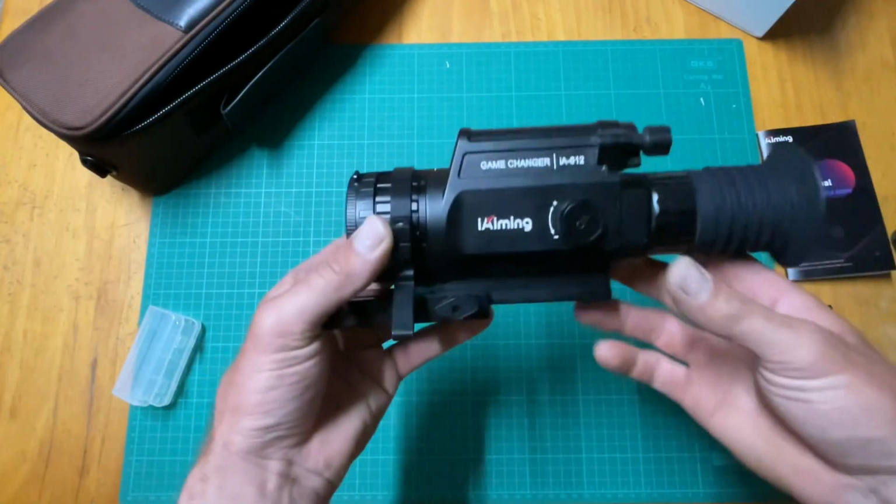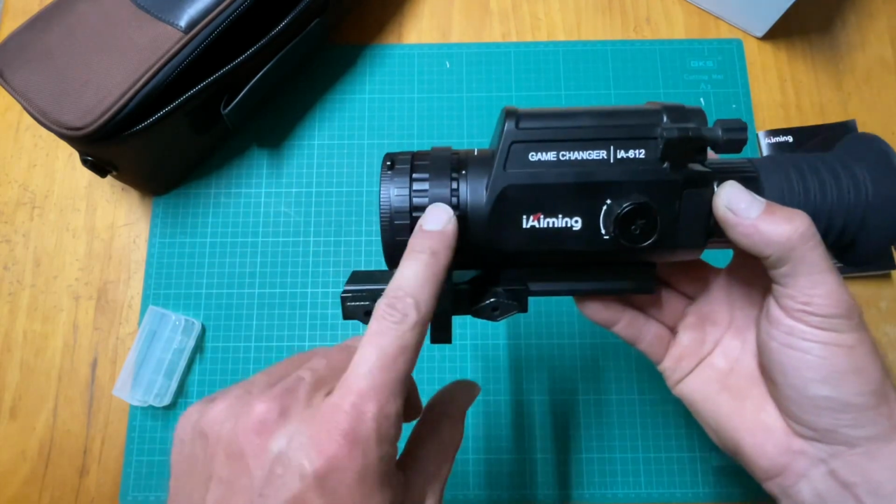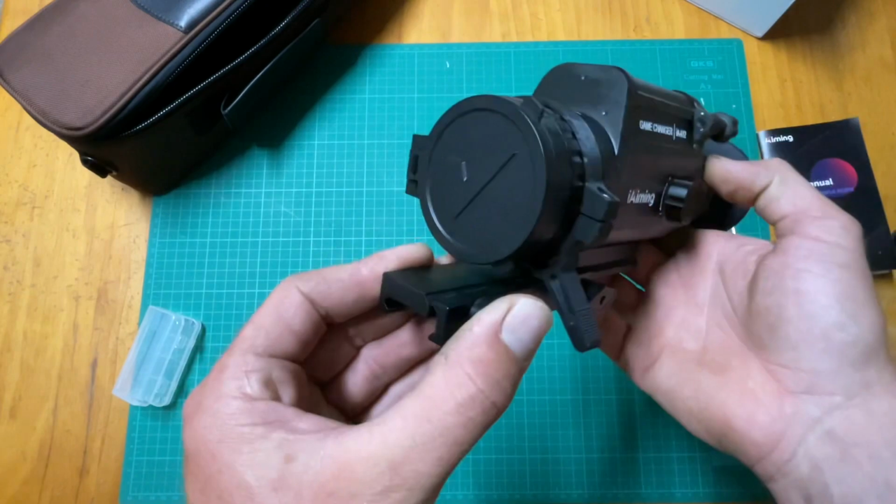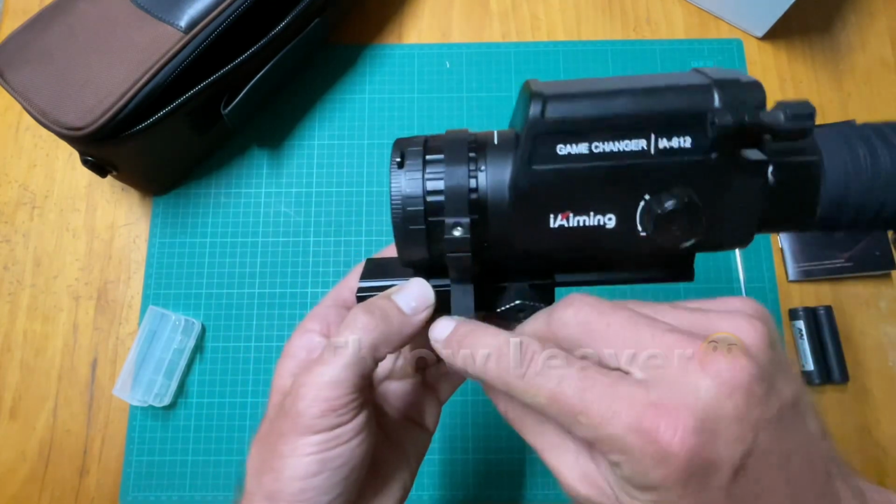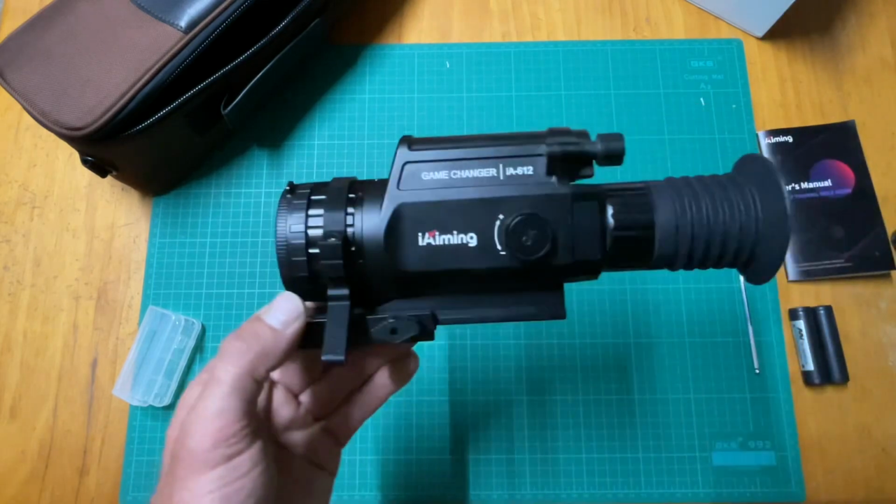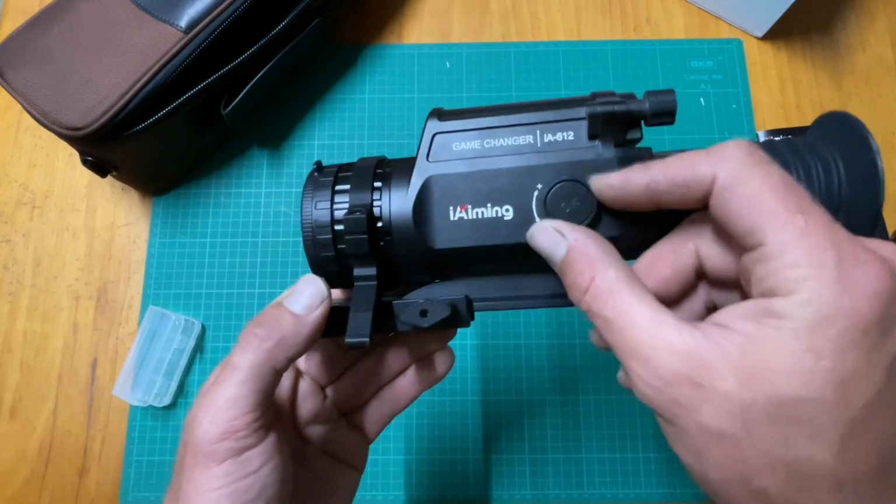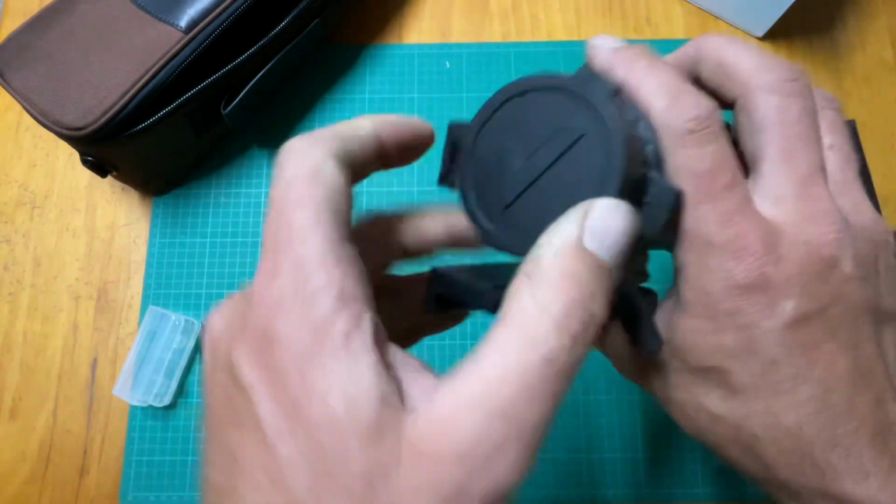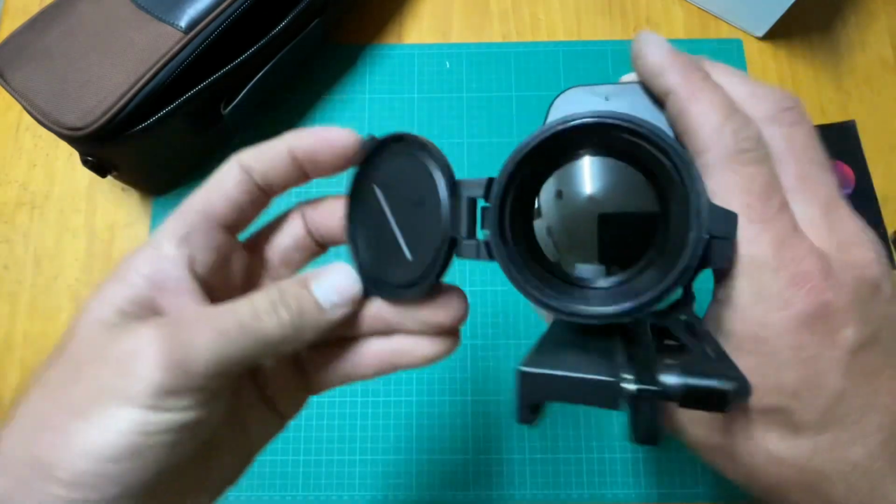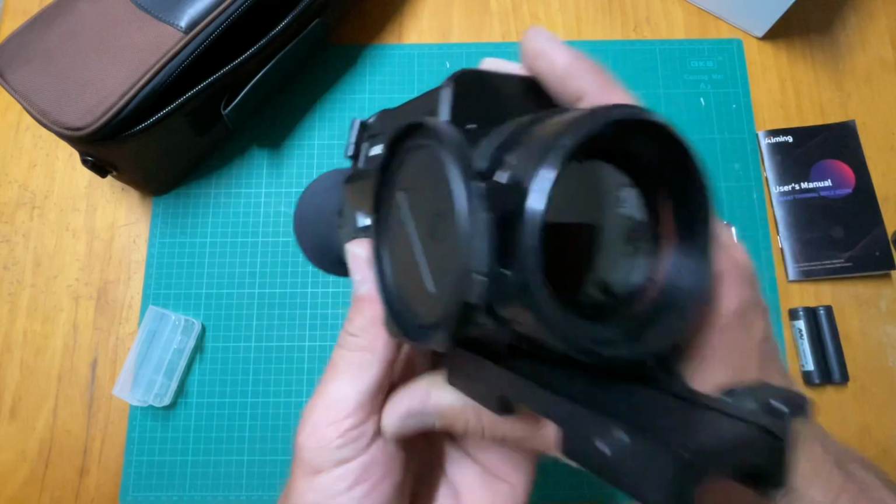This is the scope itself. Now this here is an attachment, an aftermarket scope ring adjuster thing. Your push button, your scroll wheel. There's your lens.